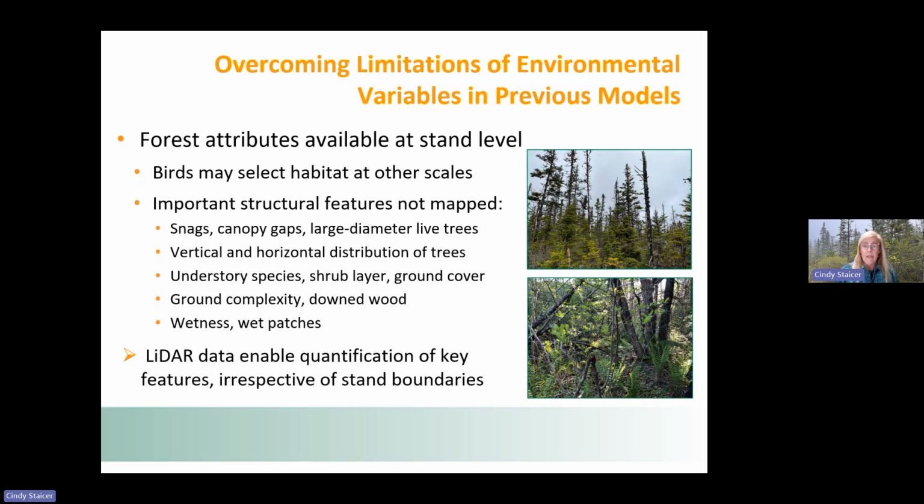The vertical and horizontal distribution of trees is really important. And then for some species, understory and the shrub layer and the type of ground cover might be really important, etc. And wetness and wet patches. So LiDAR provided a really good opportunity to see if we could quantify these kinds of features and then make a better predictive model.